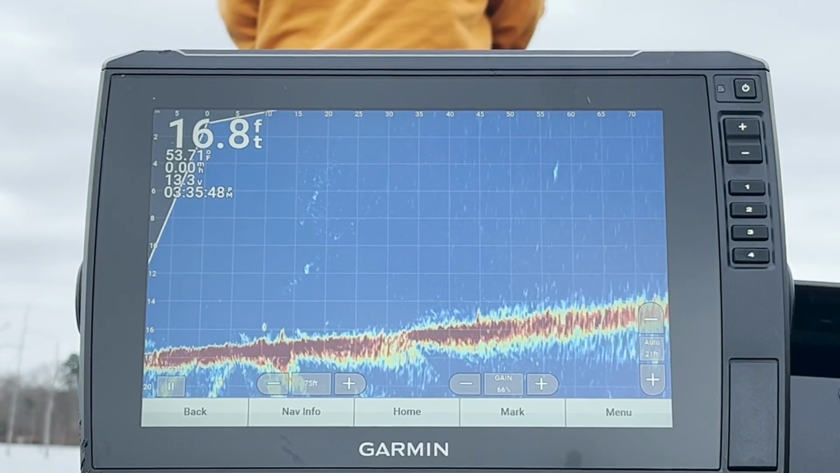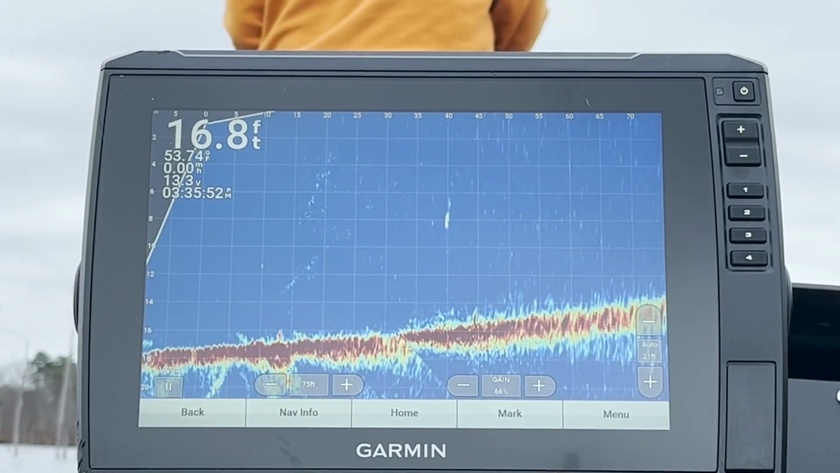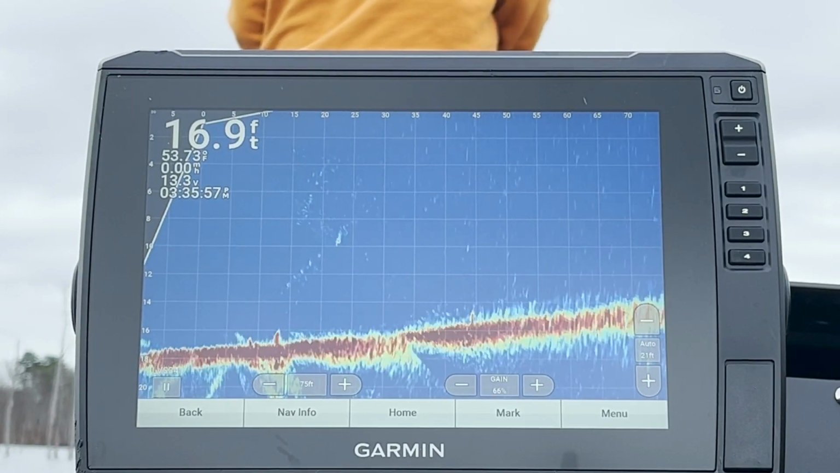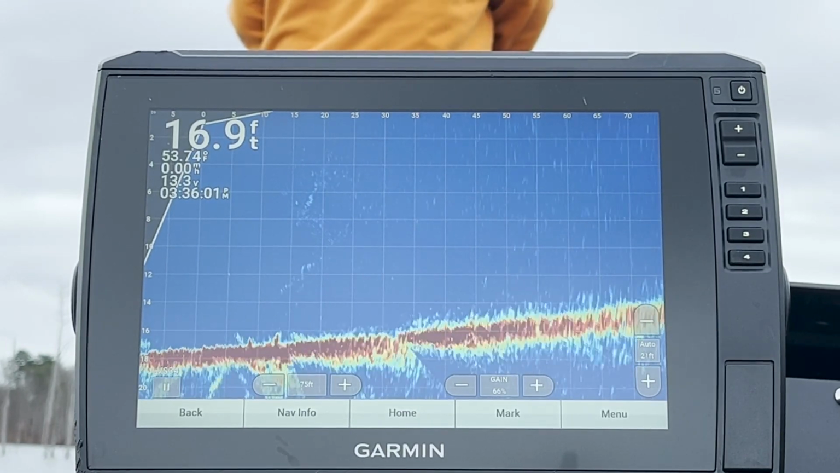Here we are casting out, find the bait again. We're at 55, 50. We're down to 7 feet, 8 feet, 9 feet, just about touching 10. So that's really cool to see.